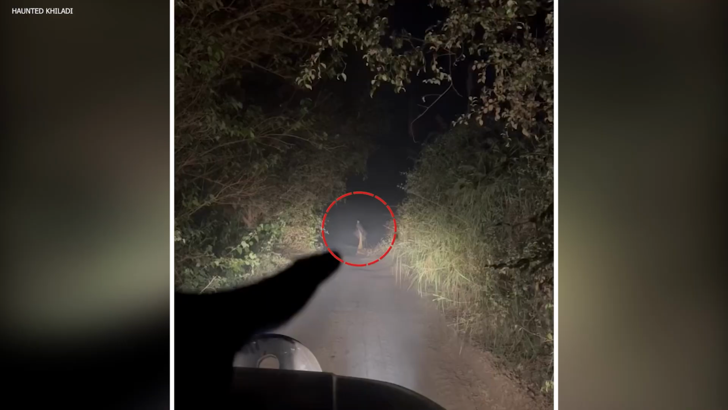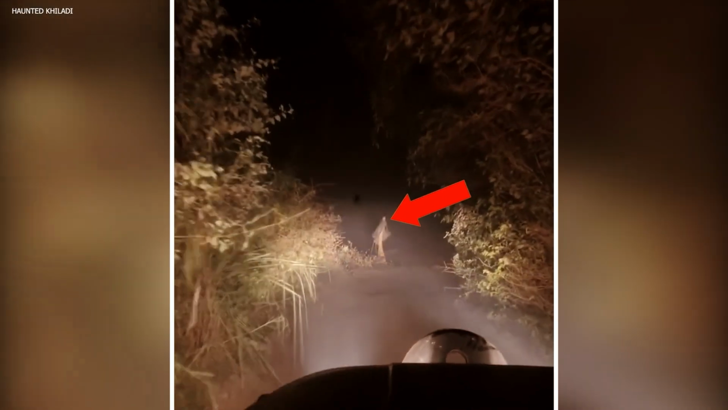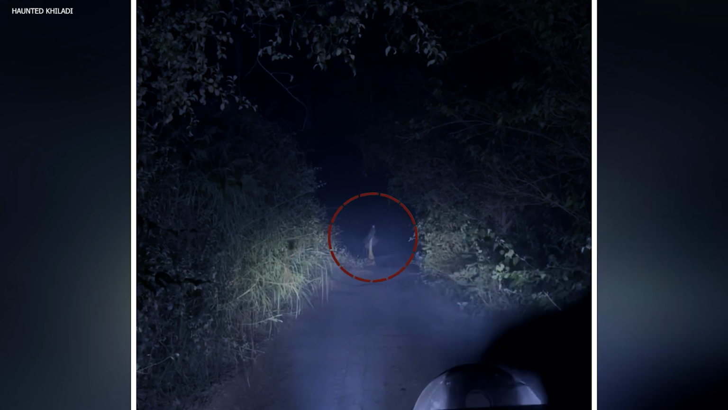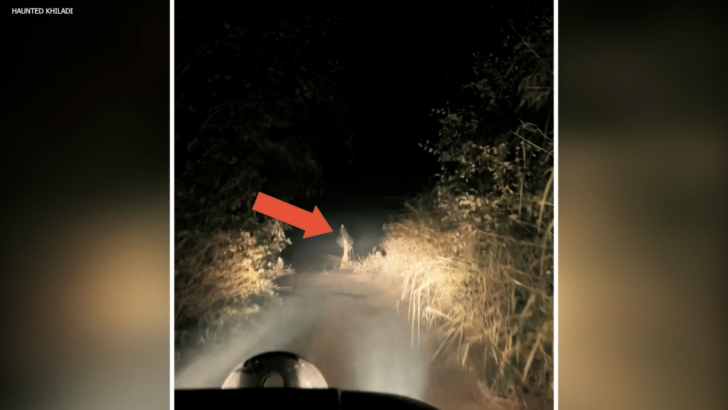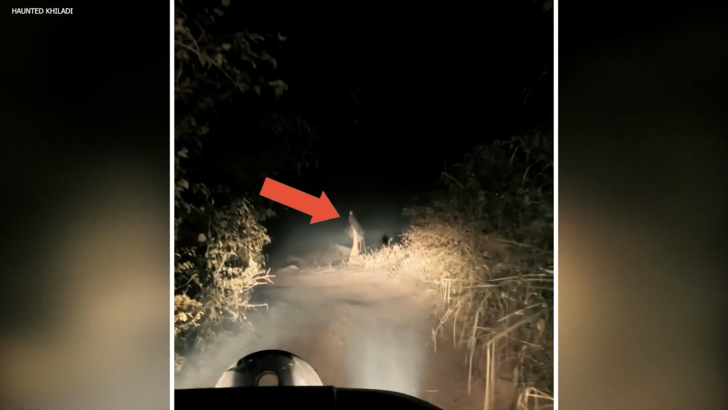A jinn. While driving in the woods, a man captured footage of a strange creature on his dash cam. The creature stood in the distance without any movement. According to the man, it was a jinn. However, since the video ended without offering us a closer look, we can never be entirely certain. It could have been a tree, or possibly a jinn as described.